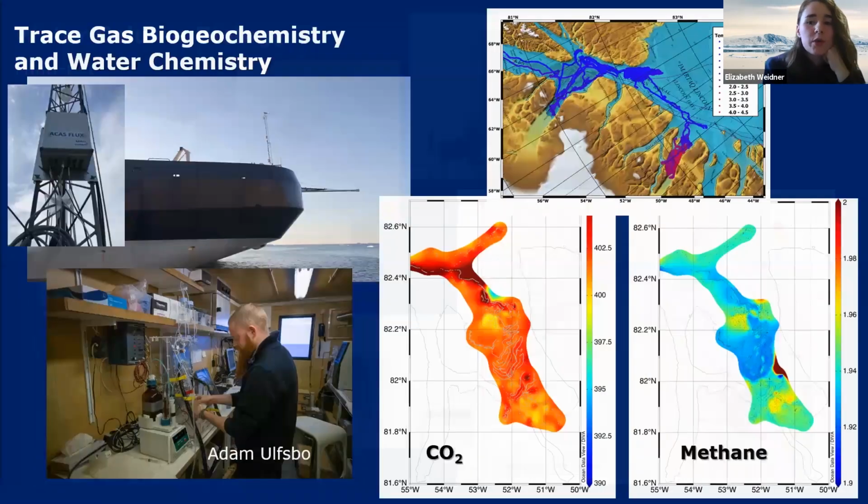In addition to those equipment deployed from Oden, there are several systems that are mounted on Oden and collect data continuously. One of these is the atmospheric greenhouse gas concentration data set, which is continually measured with a series of spectrometers from both the bowsprit and the meteorological mast. And that's about 20 meters above sea level.